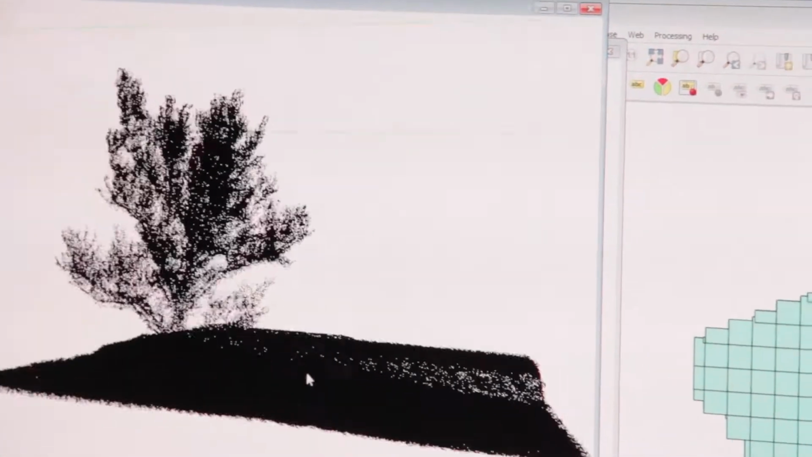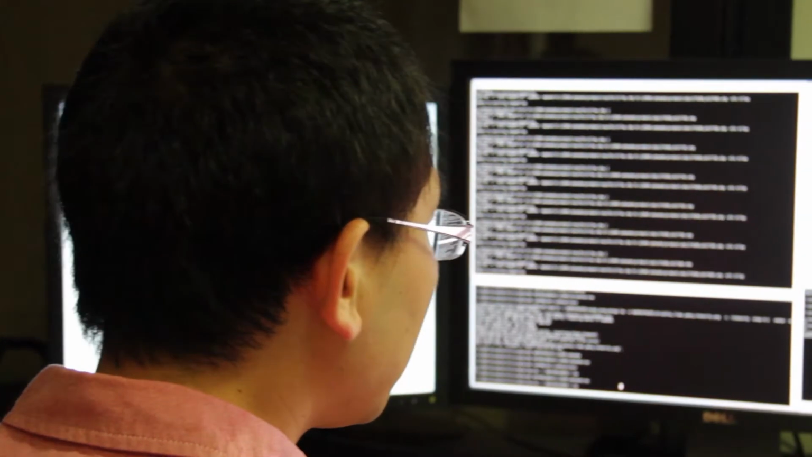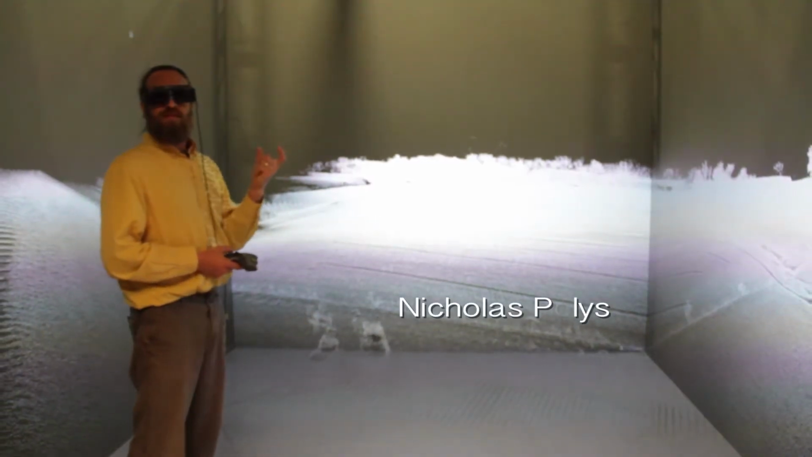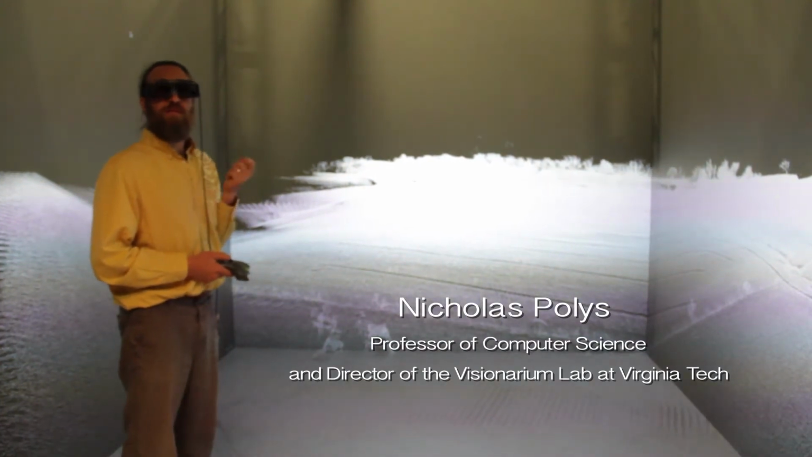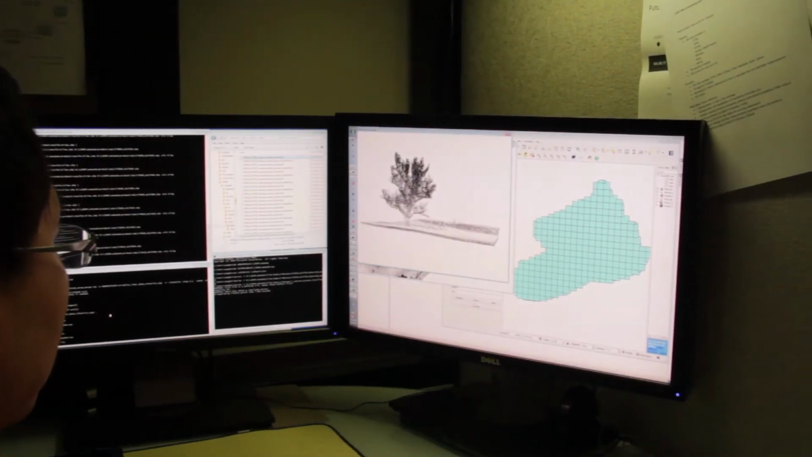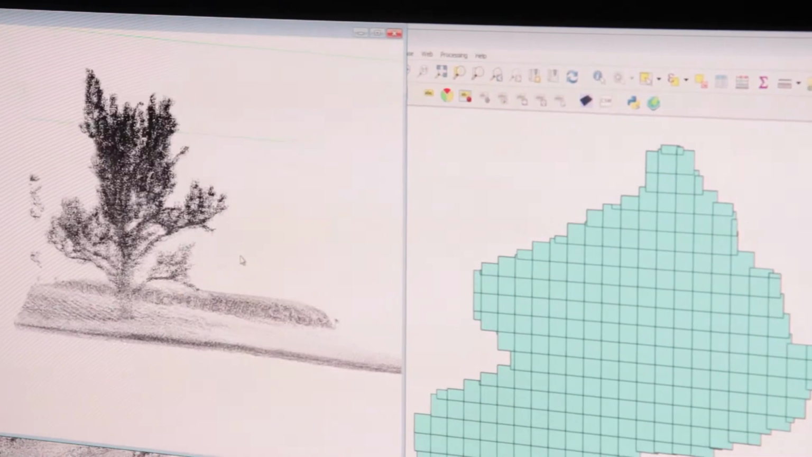When the data comes back to Virginia Tech from the drone, we first have to georeference it. So we will connect it to the GPS and the base station so that we really have confidence in the resolution of data that we're getting here, which is on the order of inches and centimeters. We first georeference the point cloud, and then we do a lot of other steps.